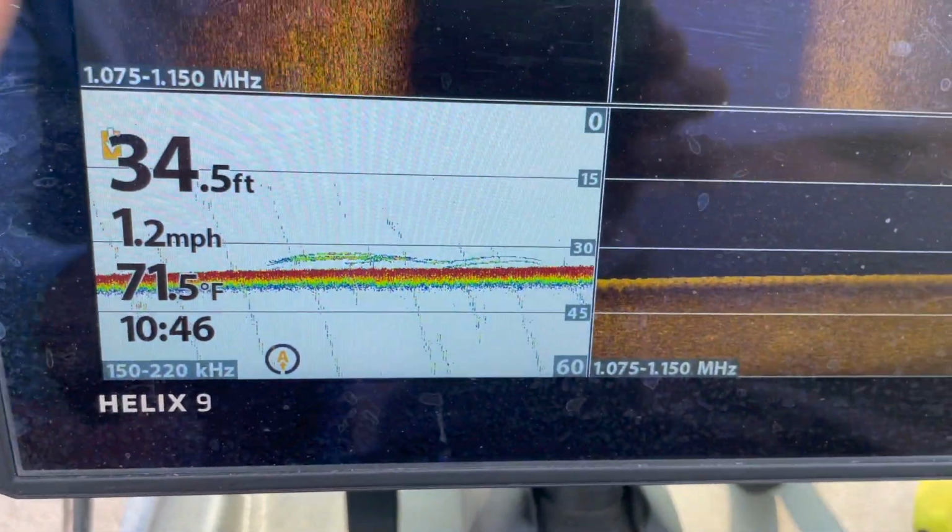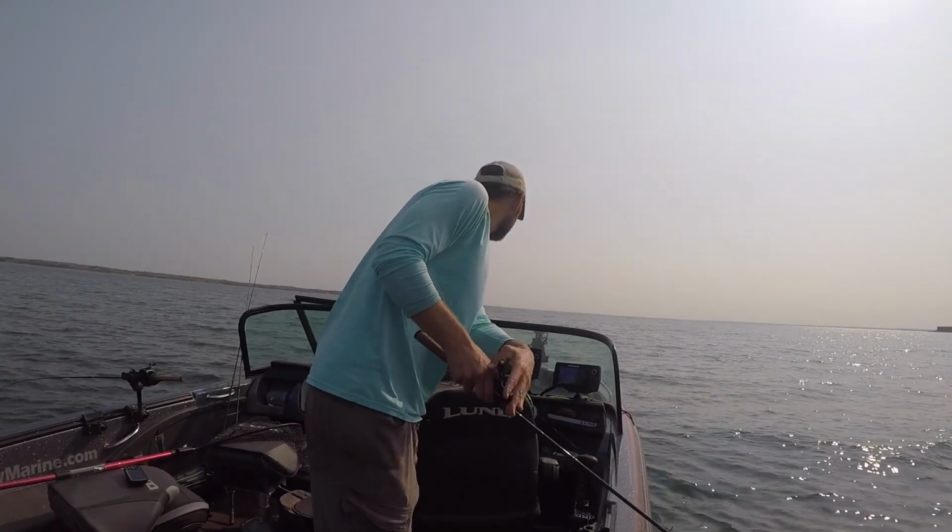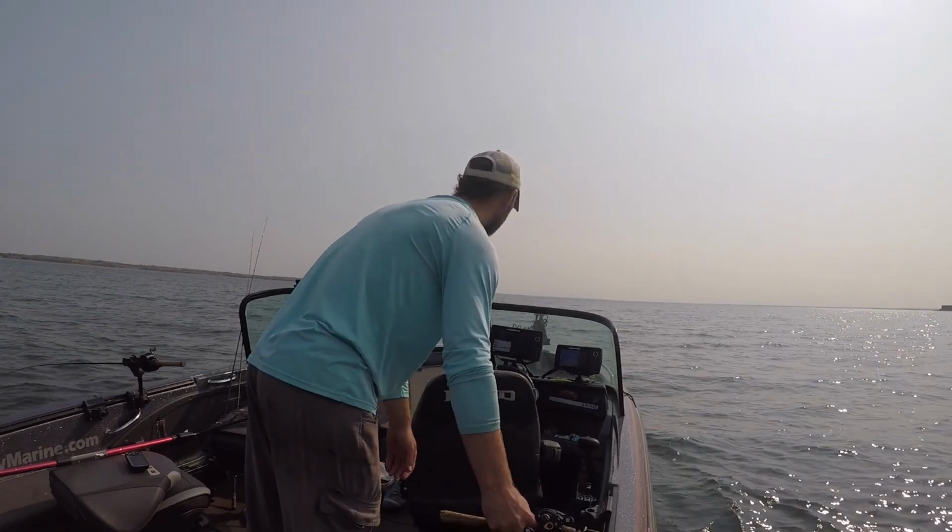And there's some marks. Let's see if we get them. Big fish too.